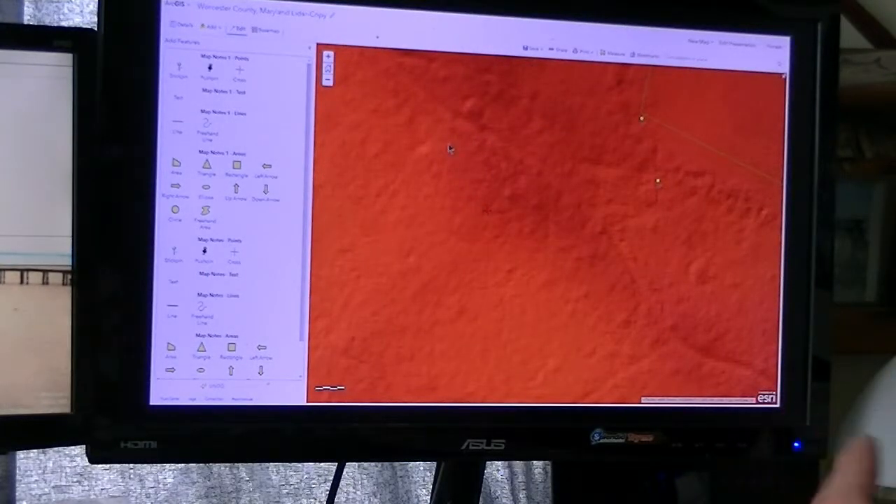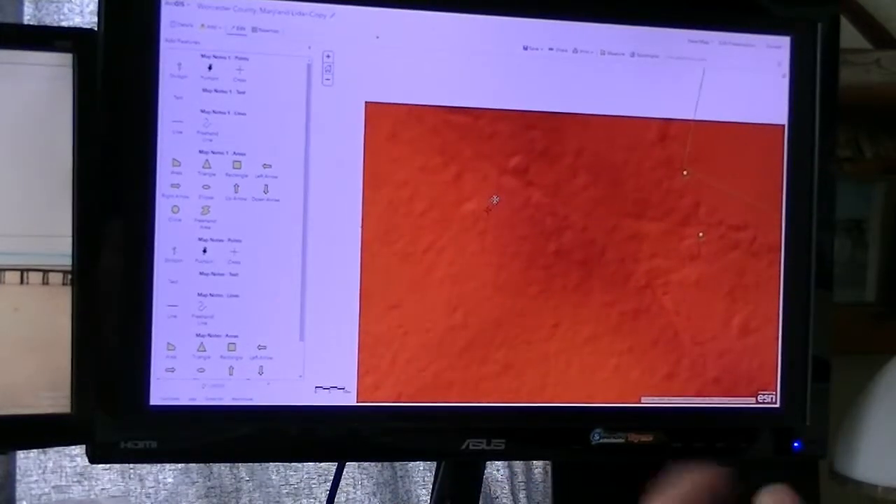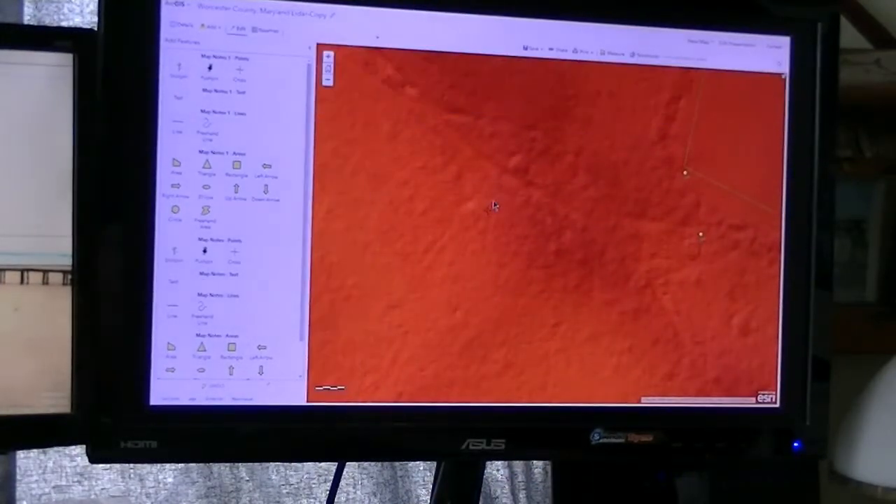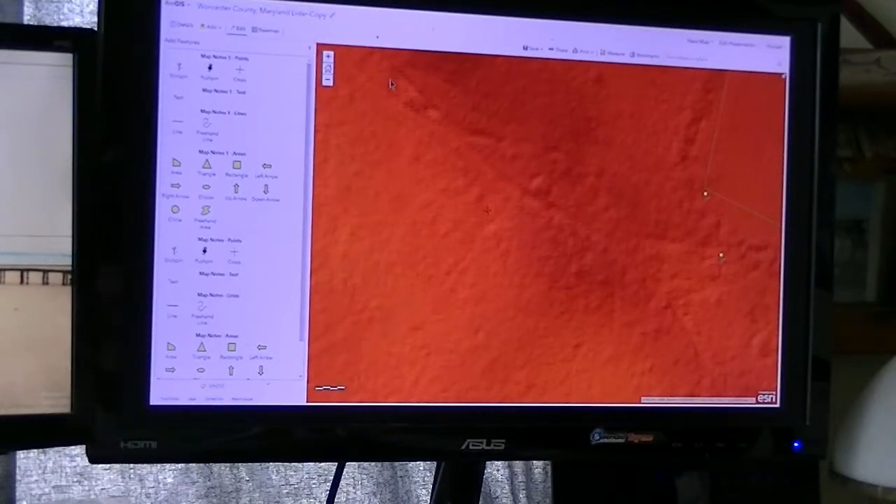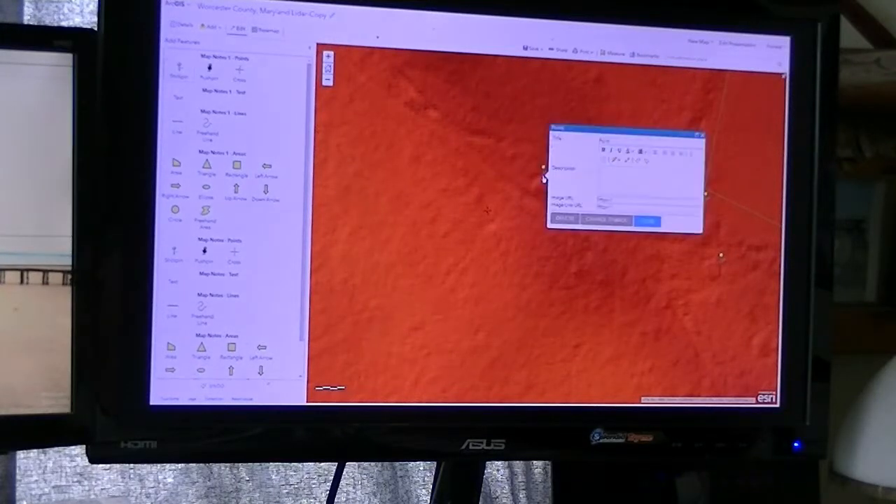And then also I was looking for other homes back through this area along this intersecting road, and I sure enough found one here.